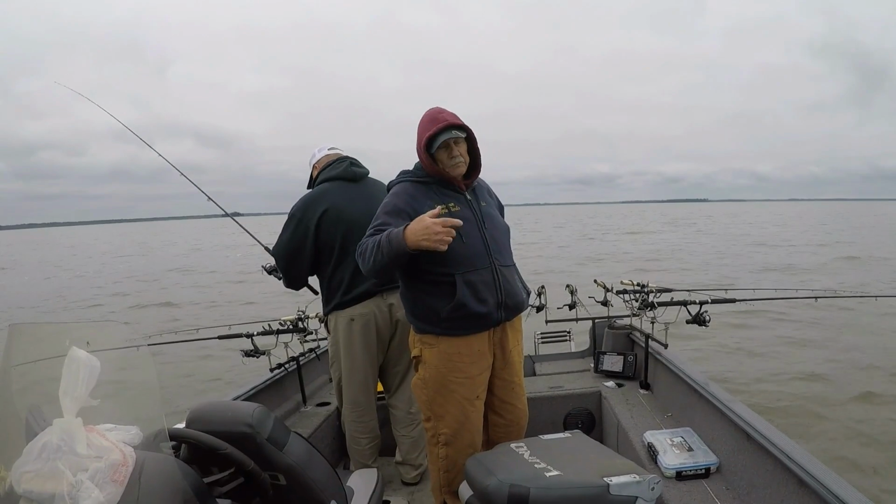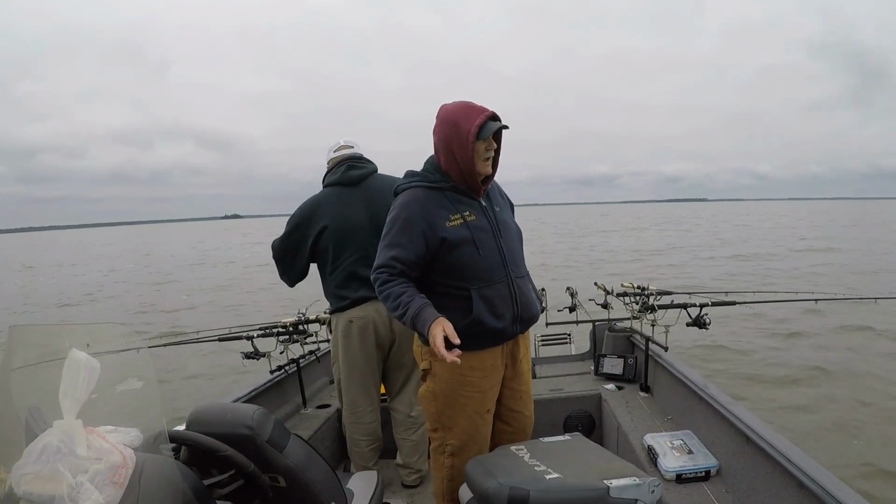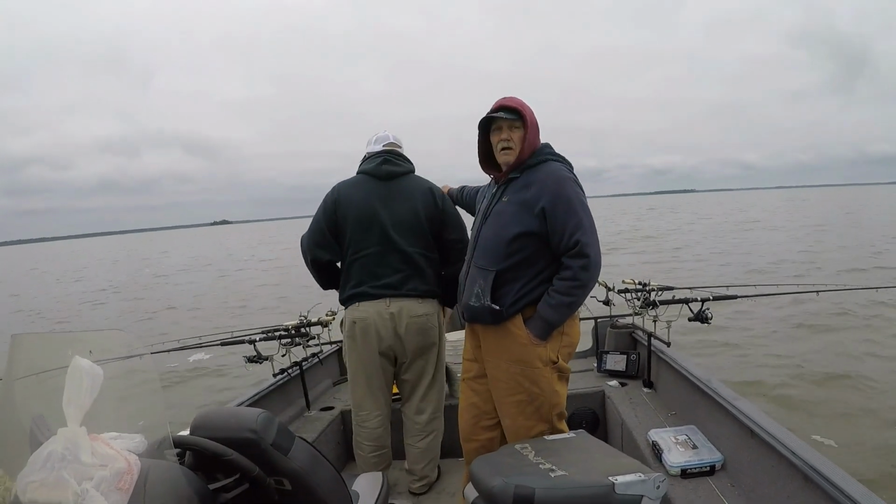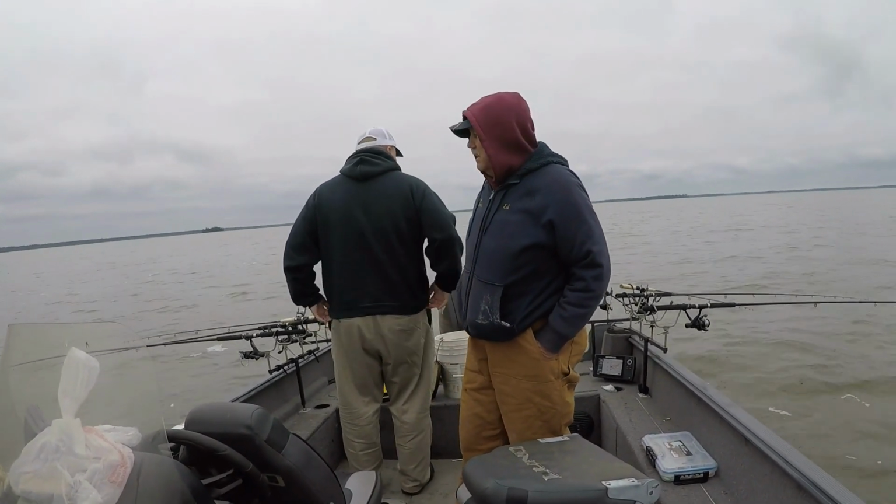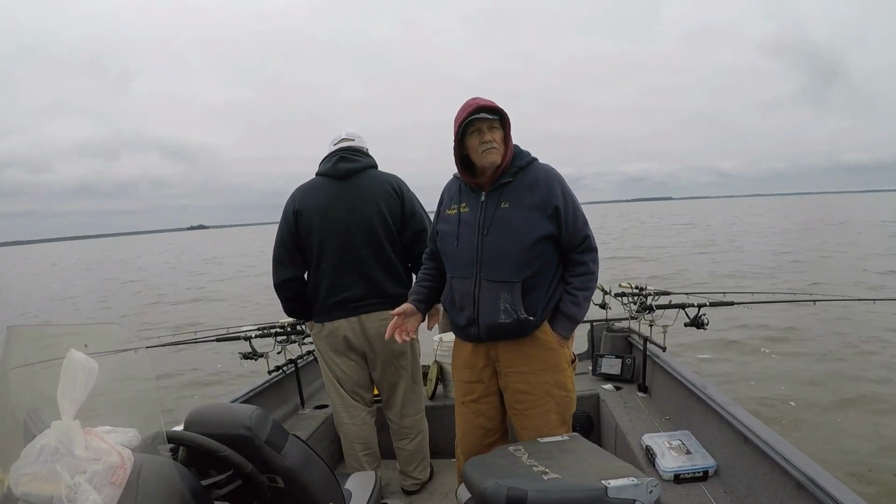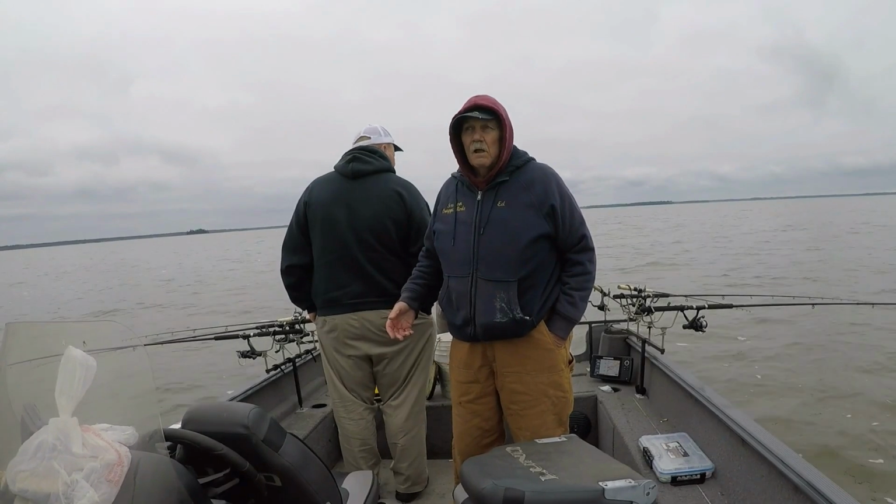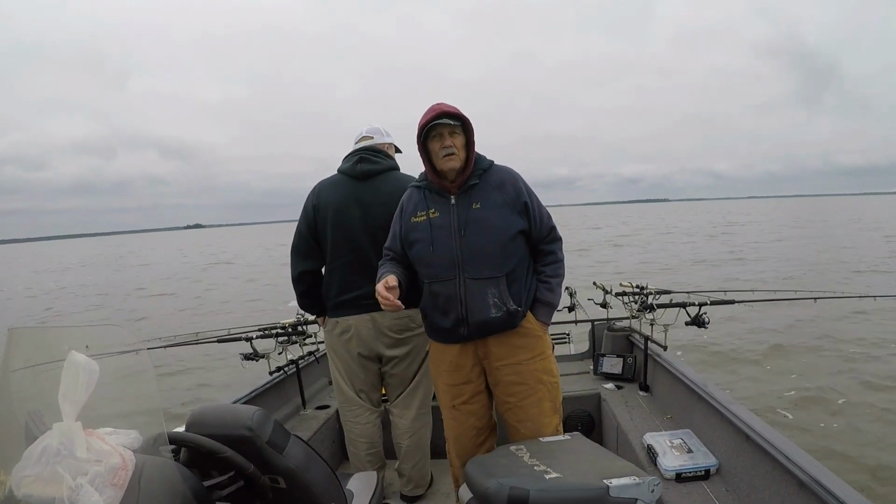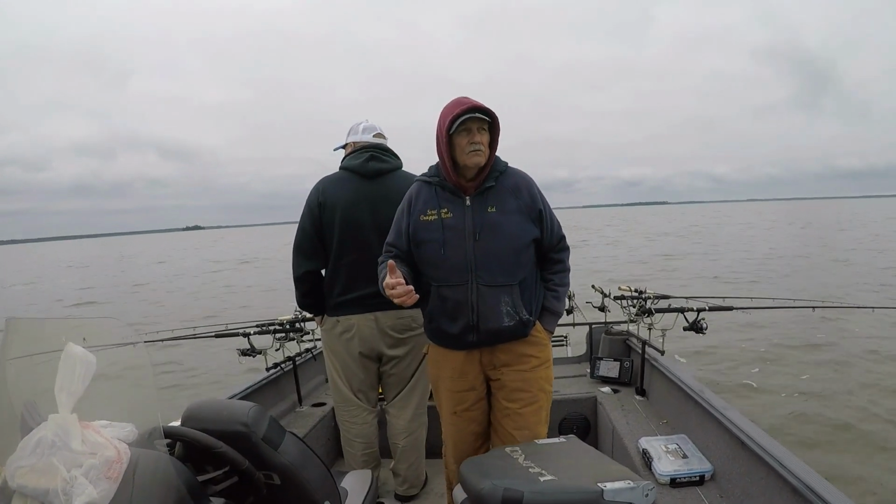And the spinning minis we're using, they're 1/10 of an ounce. But when you give it a good cast, out there about 50, 60 feet, once it settles down, we're running about a 0.4, 0.5. And every boat's different, every line's different, get used to know what depth you're fishing with.